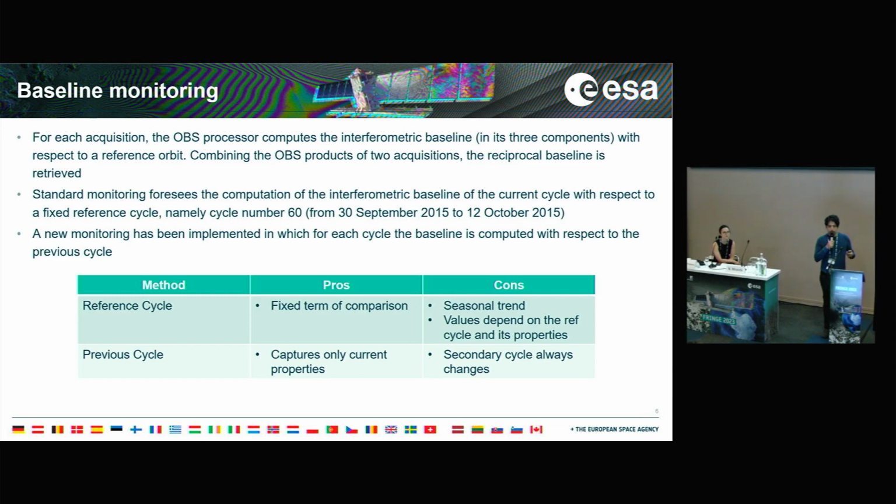We have chosen a fixed reference cycle, specifically cycle number 60 from September 2015, and for each cycle, we compute the baseline with respect to it. Recently, we have tried a different monitoring in which, for every cycle, we compute the baseline of that cycle with respect to the previous one. We show results from both types of monitoring.